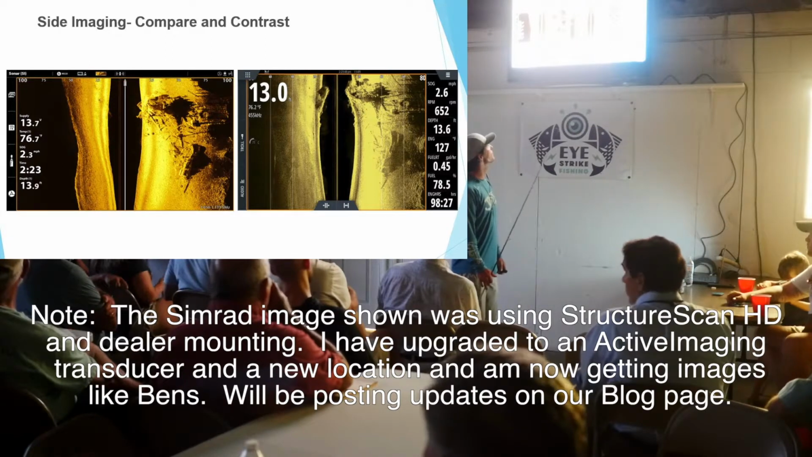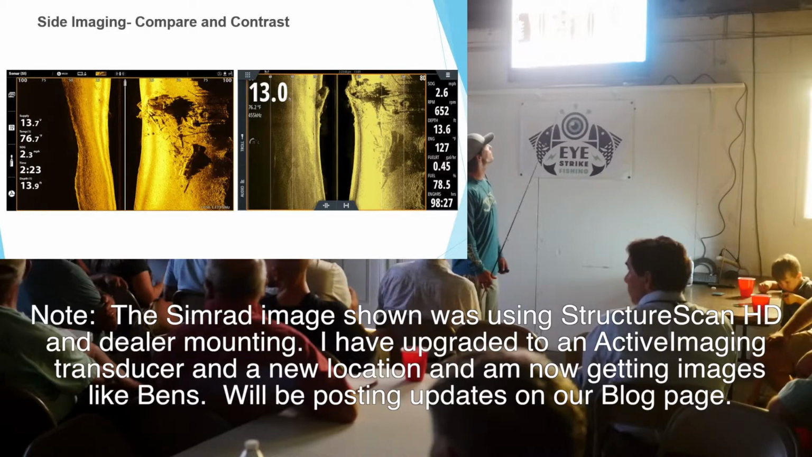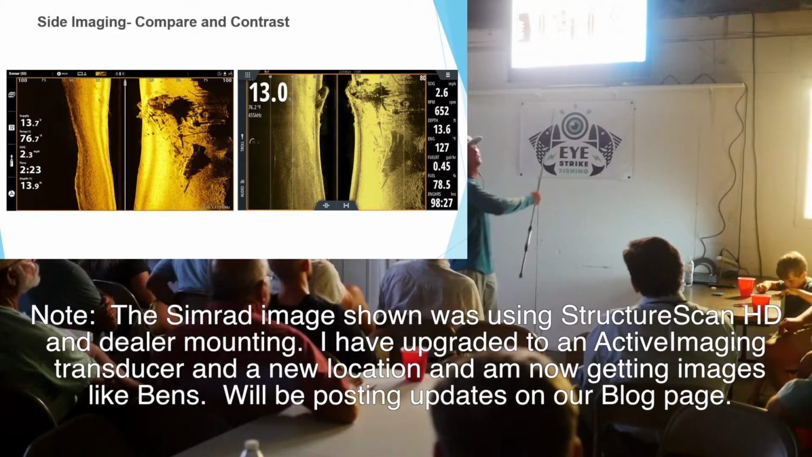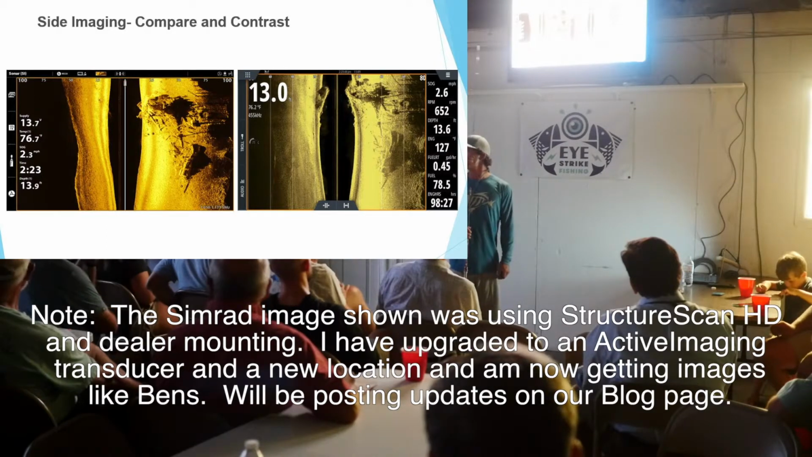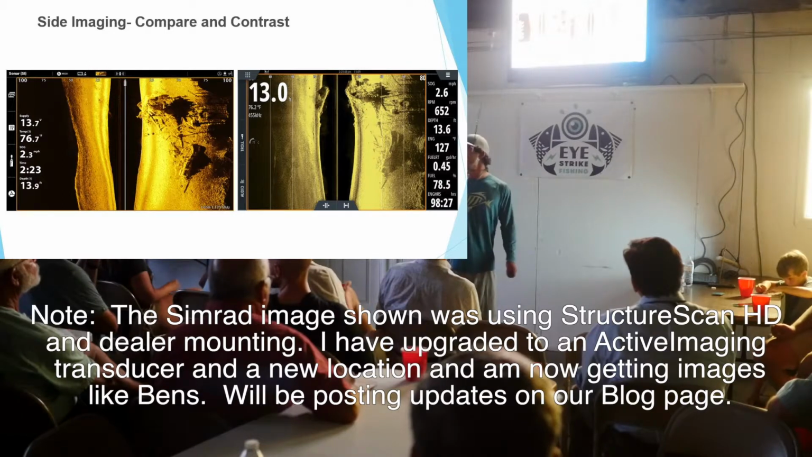So I haven't had to go in the water yet to try it, but maybe I'll post on our Facebook or something when I get some new images. Yeah, now you guys can see this is the image that he was getting last week. I'm hoping I get more like something on the left now. There you go. You will. With your determination, I know you will.